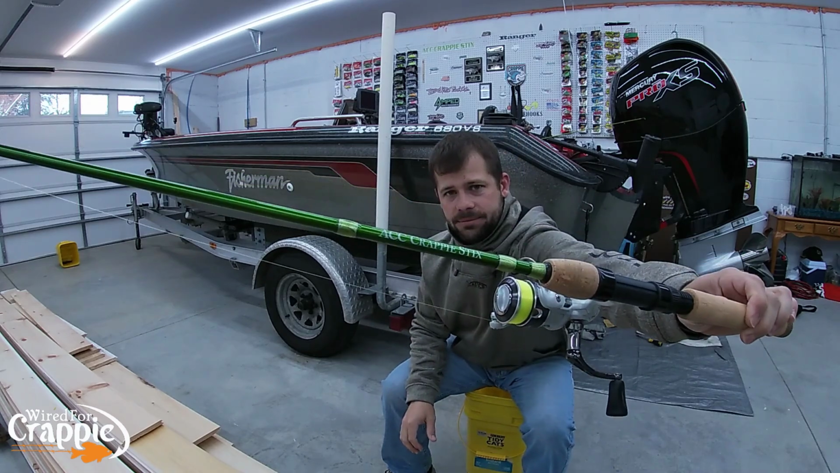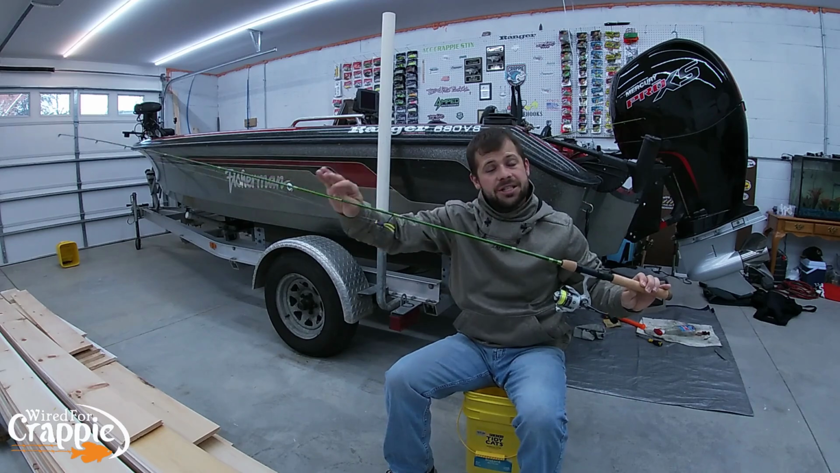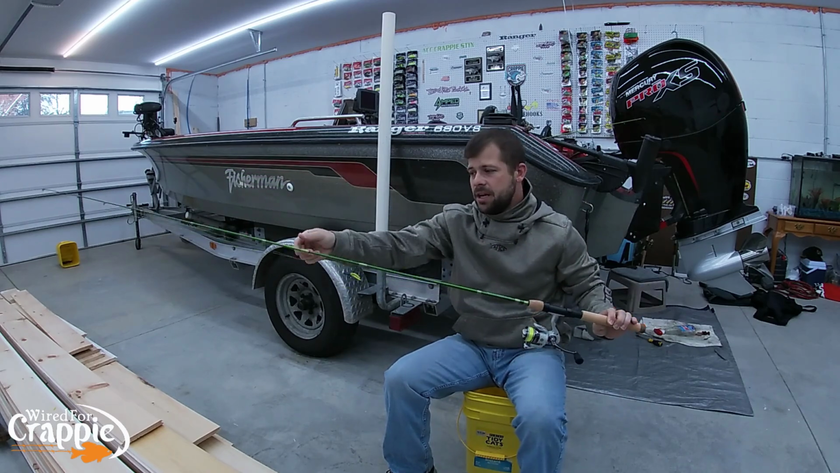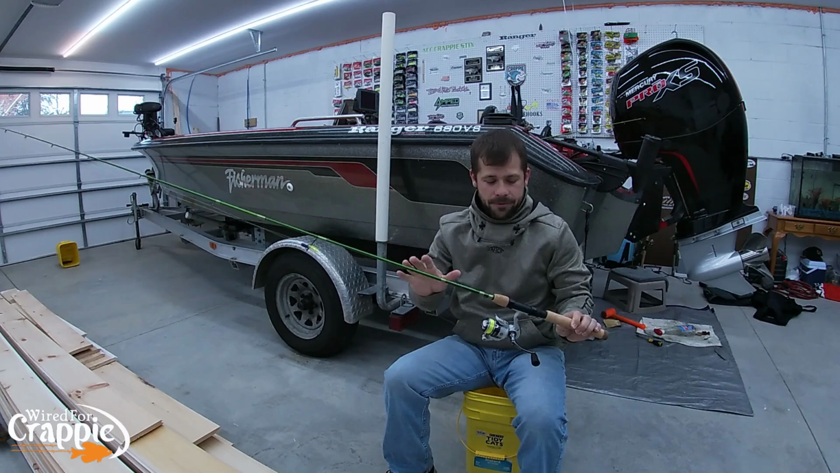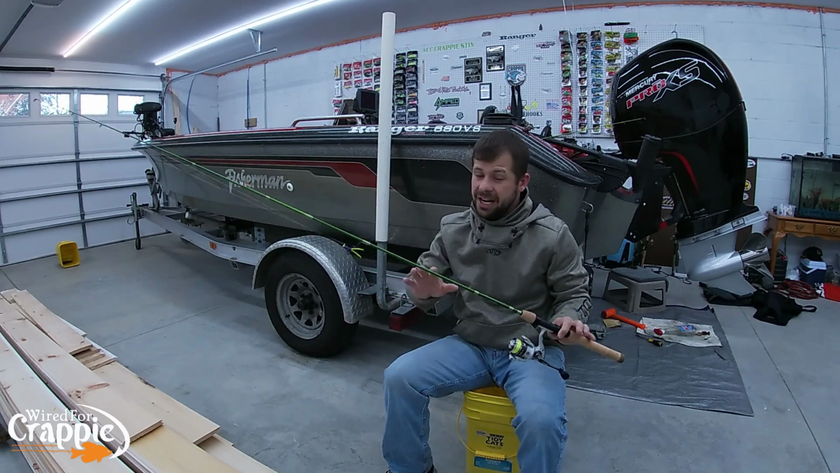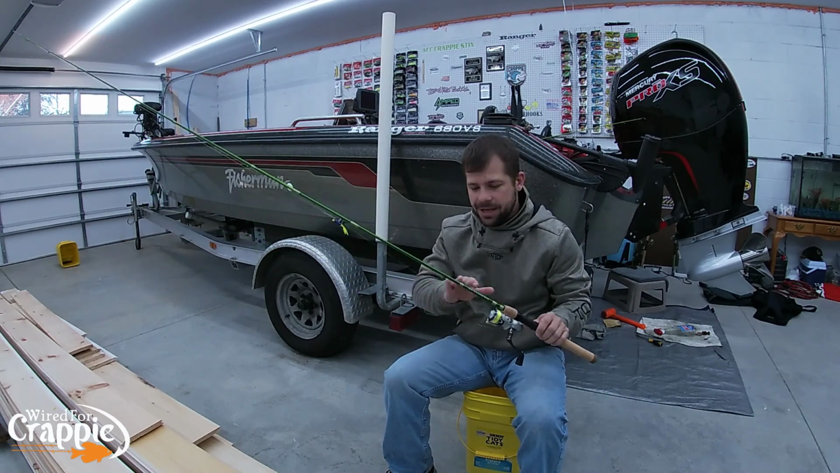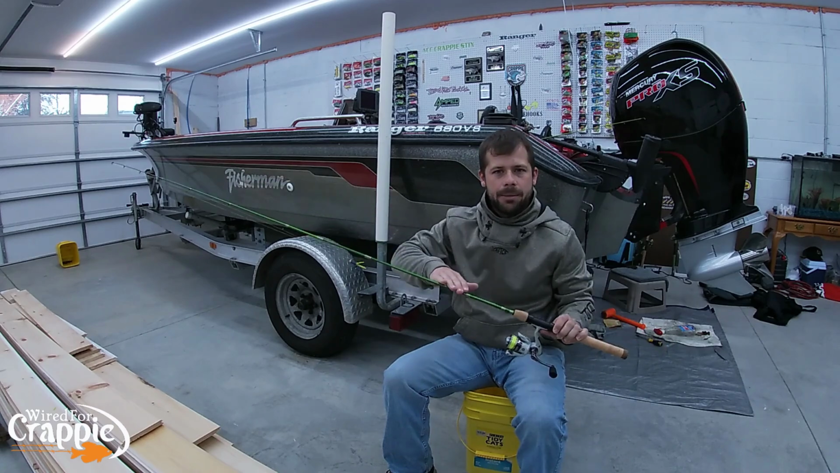ACC crappie stick, 6 footer. This is a 6-foot ACC crappie stick. This is the 2-piece. They also have a 1-piece. Personal preference, I don't really have one between the 2-piece and the 1-piece. I like them both. Do I think one shoots better than the other? No, I don't. I think they've got very similar backbones.